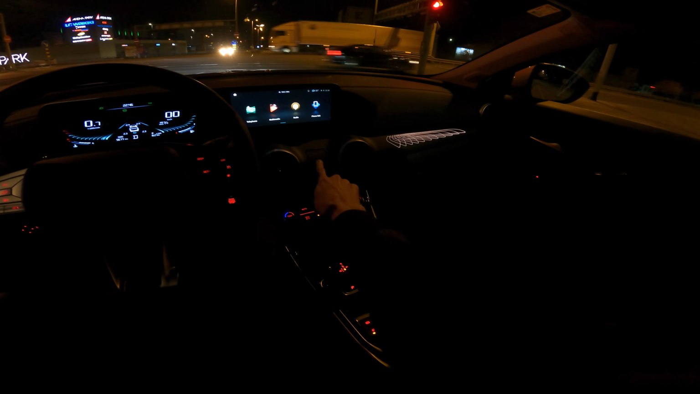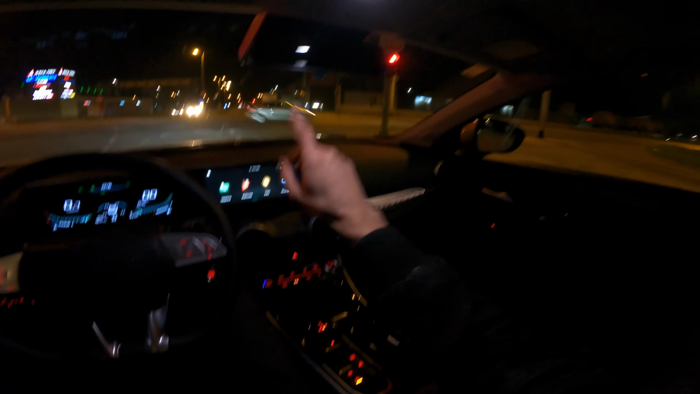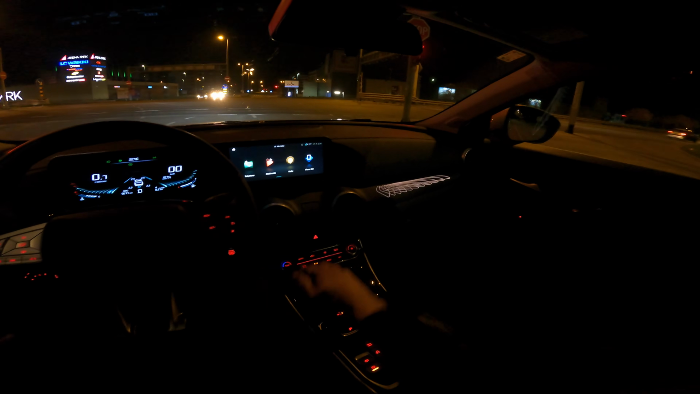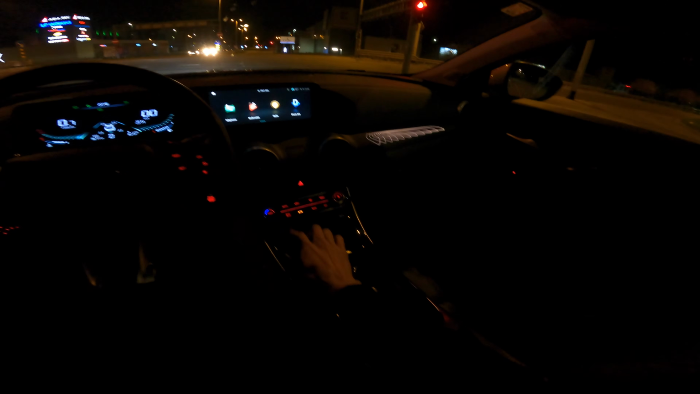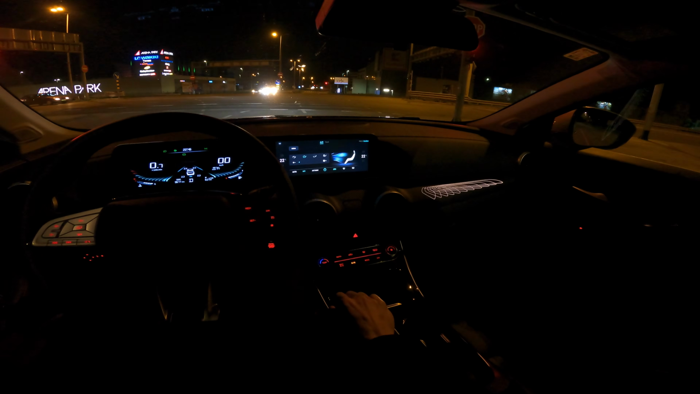Okay, since there's no navigation, nothing to show you now, there is a little thing here if I turn on the light. So you can put a phone mount here so it's not blocking your display. Yeah, you can control the AC here so you can see the display.